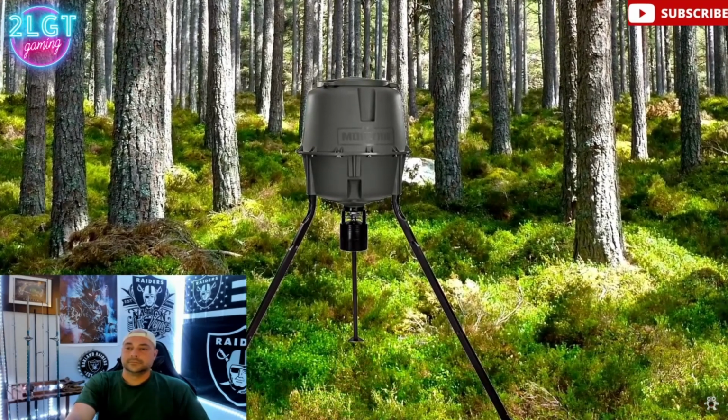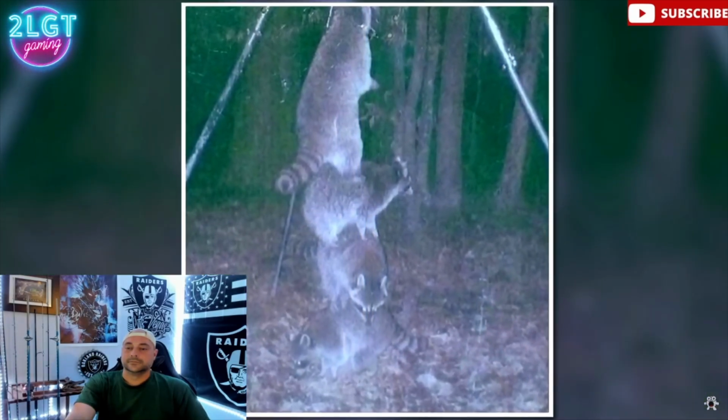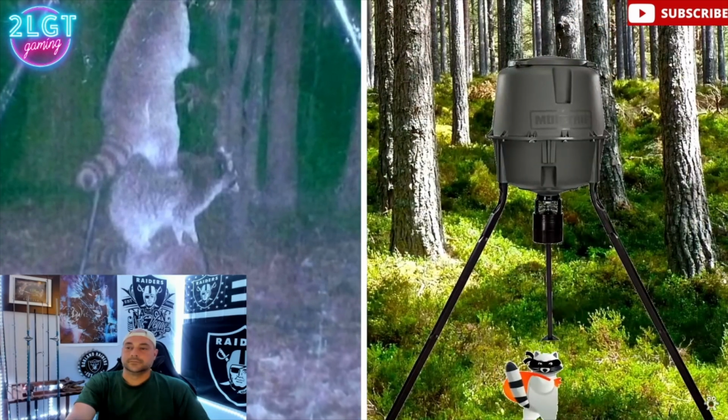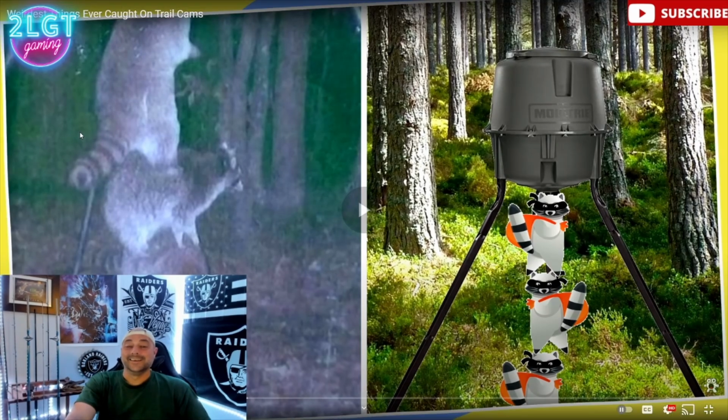She thought this would save food for the deer, but these pesky raccoons found a way to work together, climbing on top of each other like a circus act in order to reach the food above. I knew they looked like little bandits for a reason. That's pretty crazy, I'm not gonna lie.